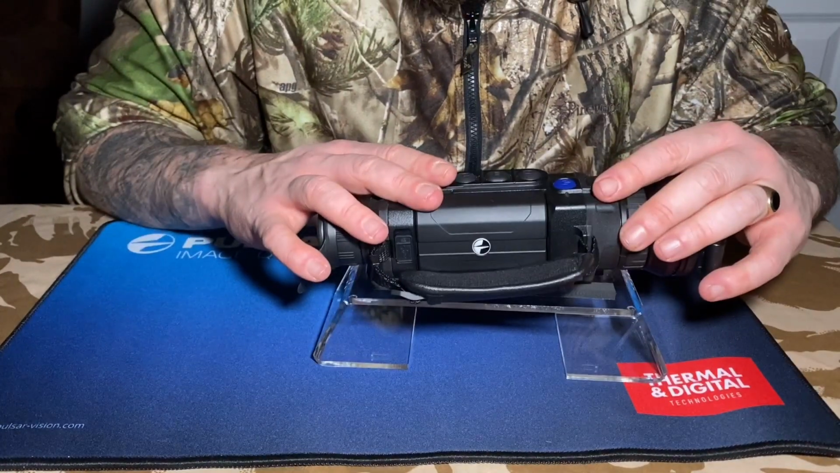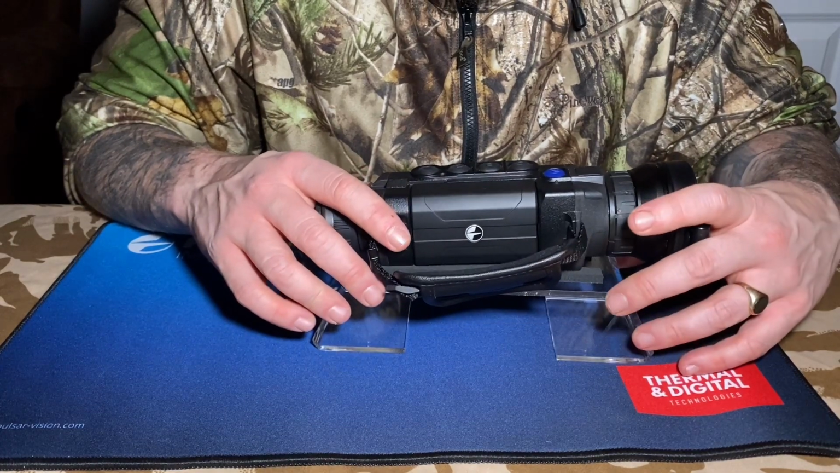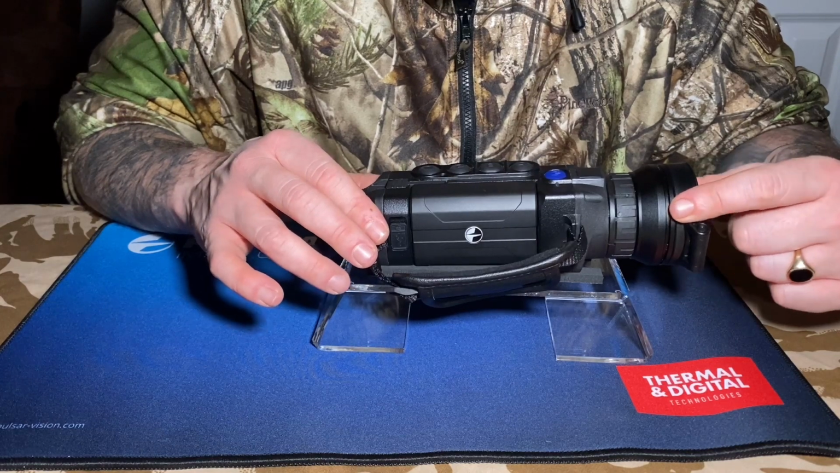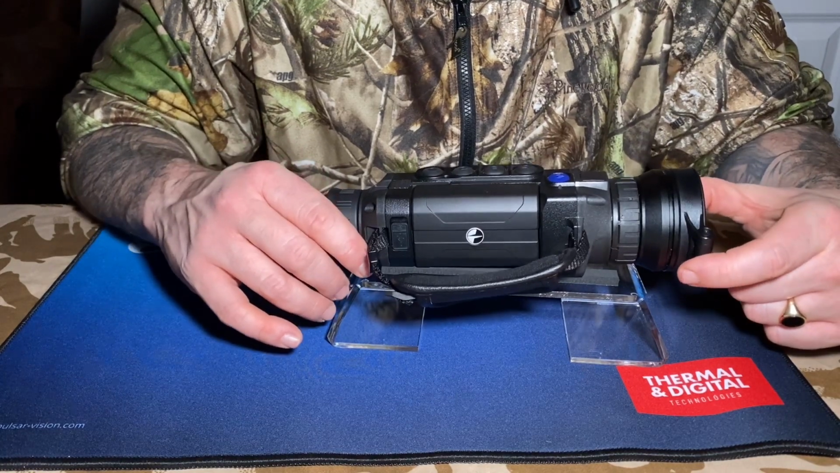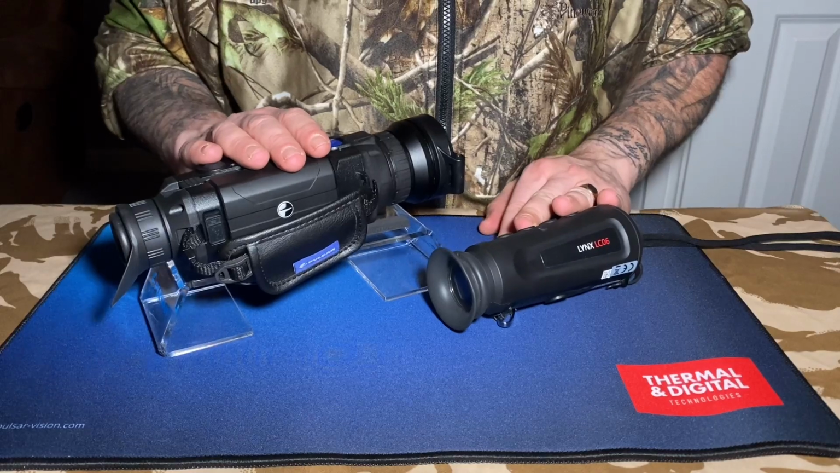Cons, it's expensive, man. This is expensive, expensive, expensive. Pulsar, this sort of unit is top of the range, top shelf thermal. It's a lot of money. If you have the money, great, it's not a worry. If you can justify it, great, not a worry. So that's the two. Hope that was helpful.